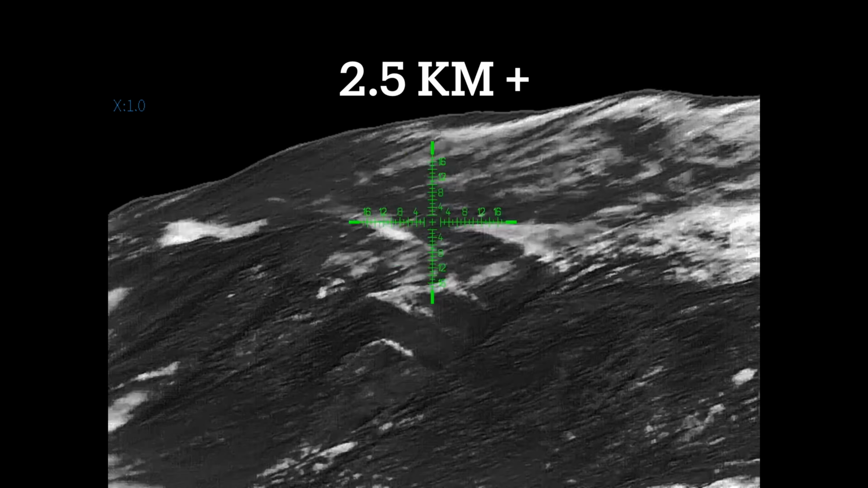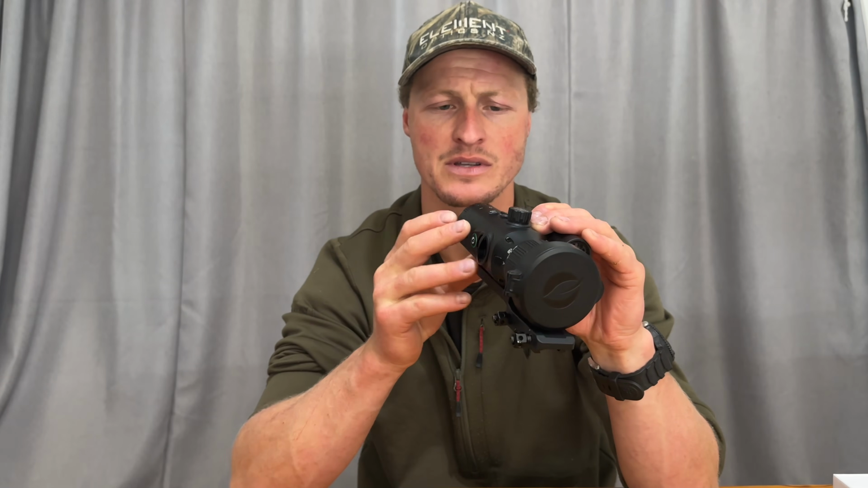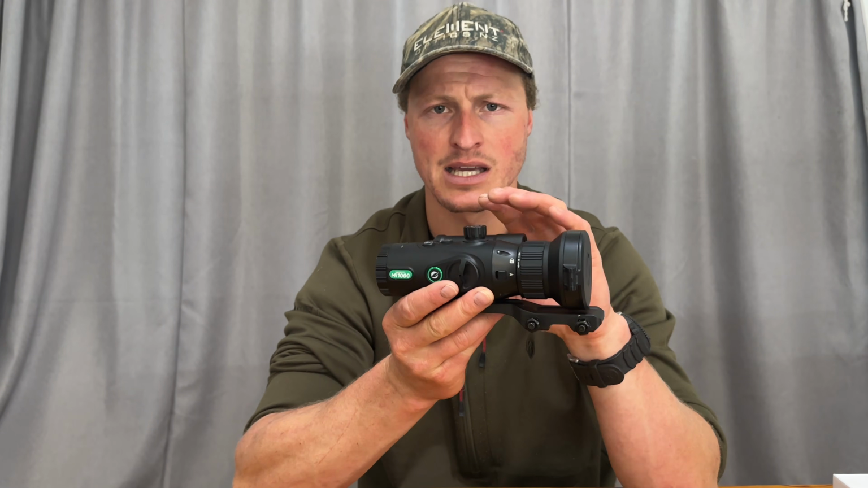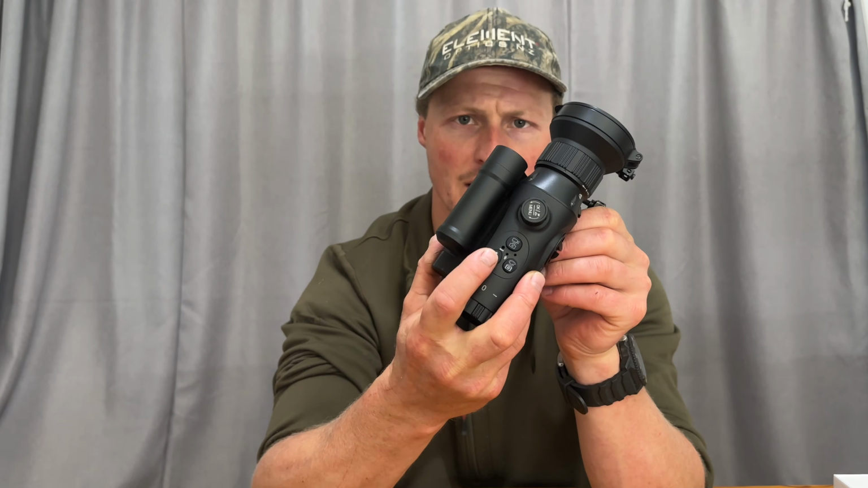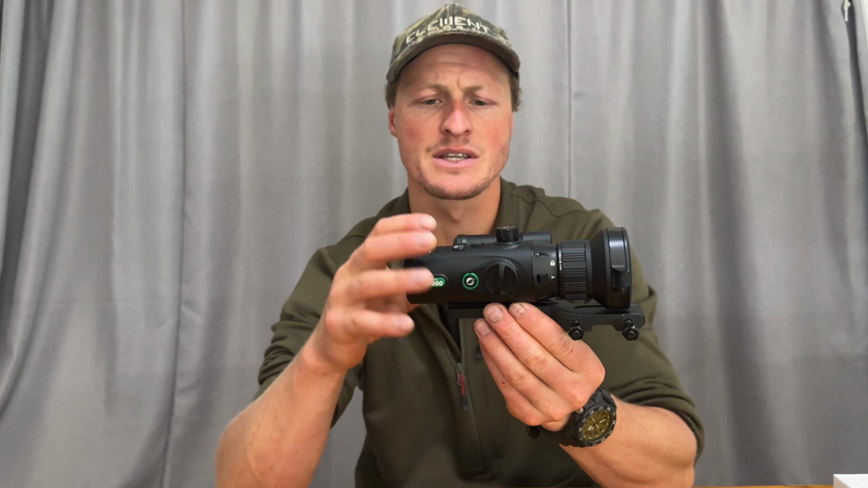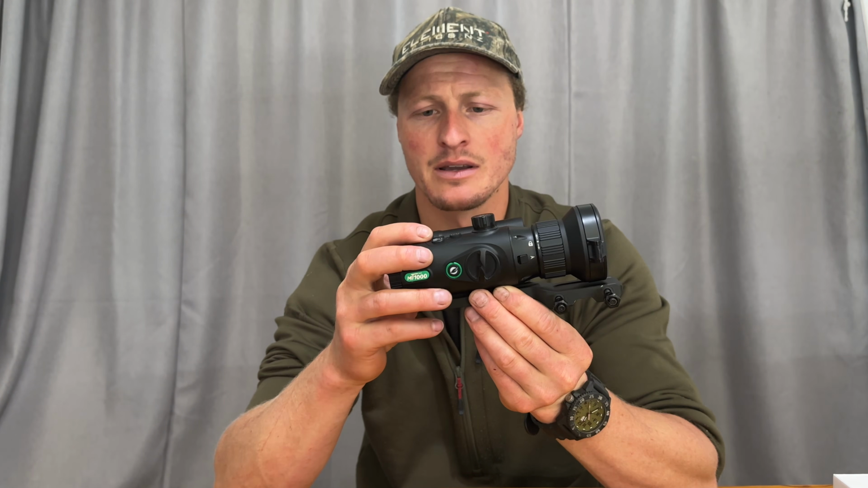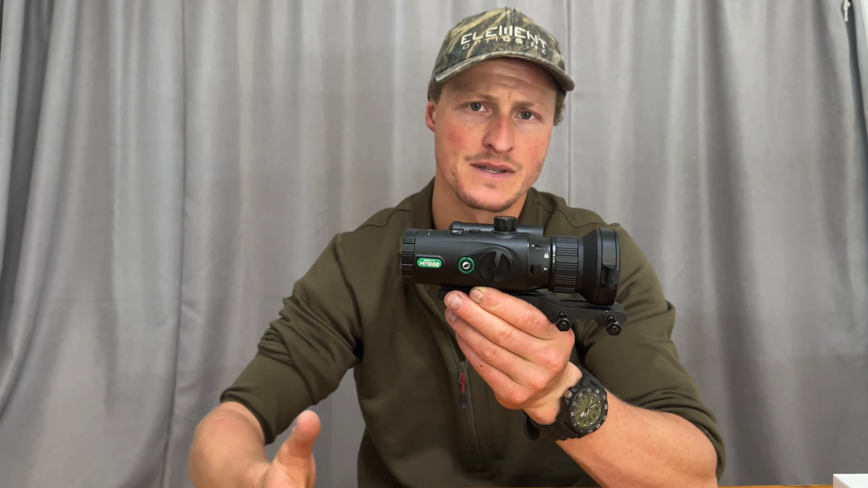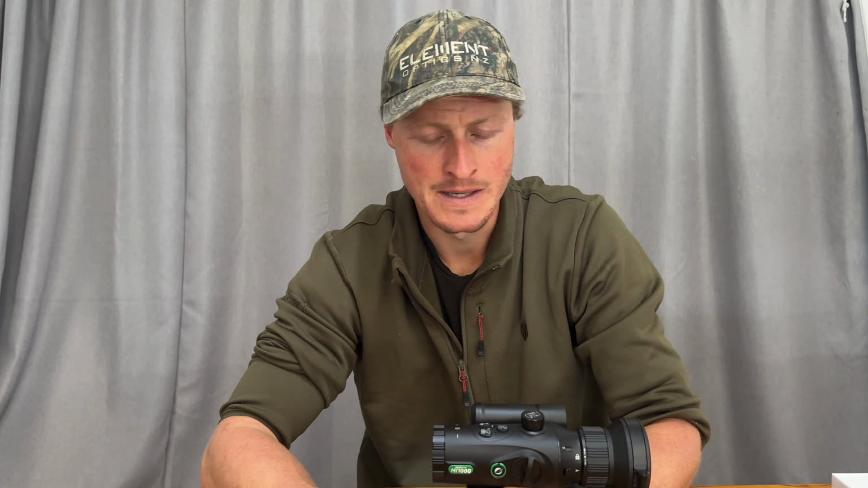Very, very high contrast. Of course, you can adjust all of this in the menu as well for your viewing experience that you want. So a lot of features inside here to really customize that experience, along with the terrain button here. So this allows you to select bush mode or snow, rain, that sort of thing, and this maximizes the performance in different conditions. So I'm really happy that they have those features.